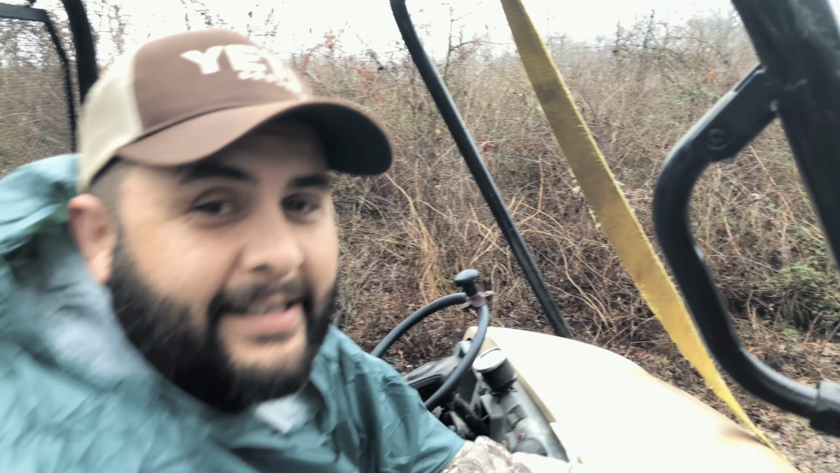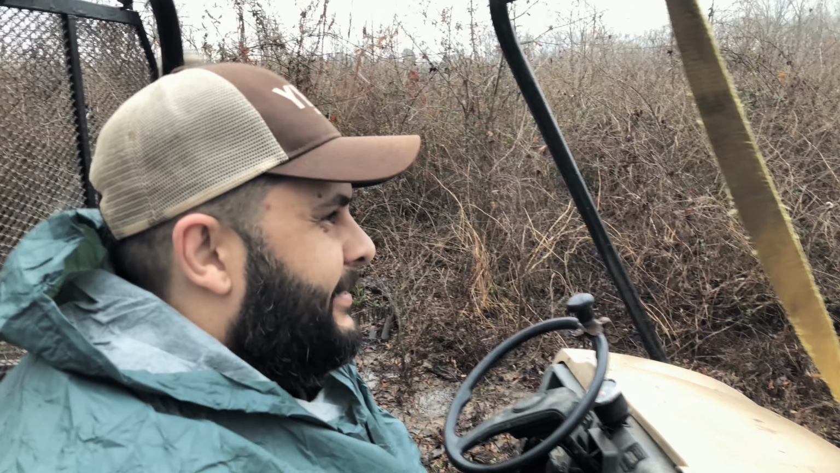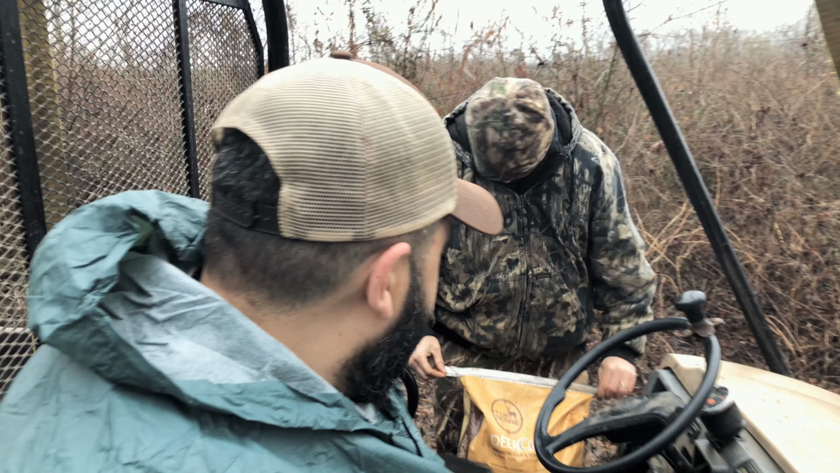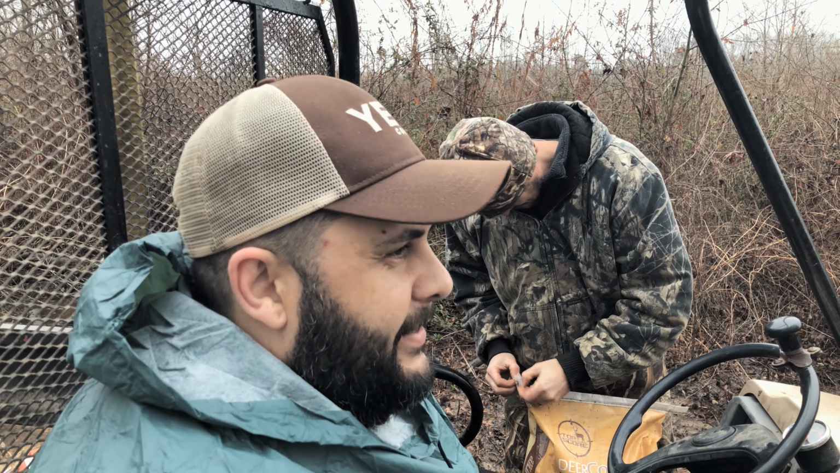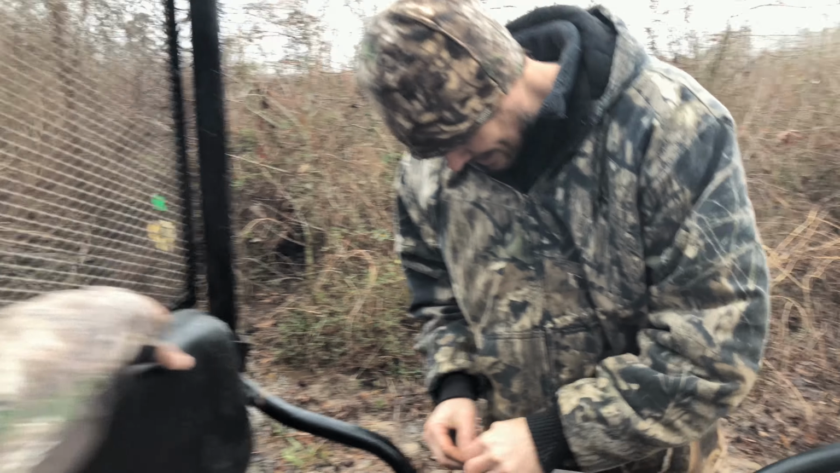This is some Texas pig hunting. You're out in it, Jack. Put you down some corn, get up in your stand, and wait for the magic to happen. Magic!